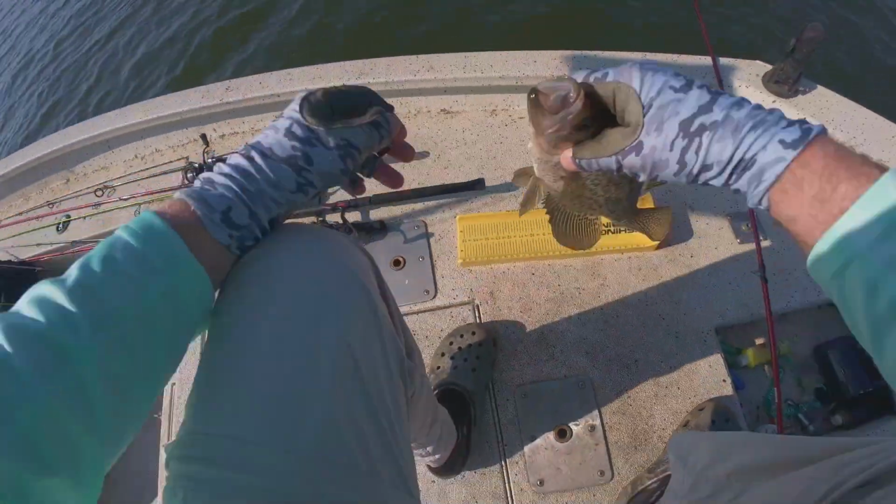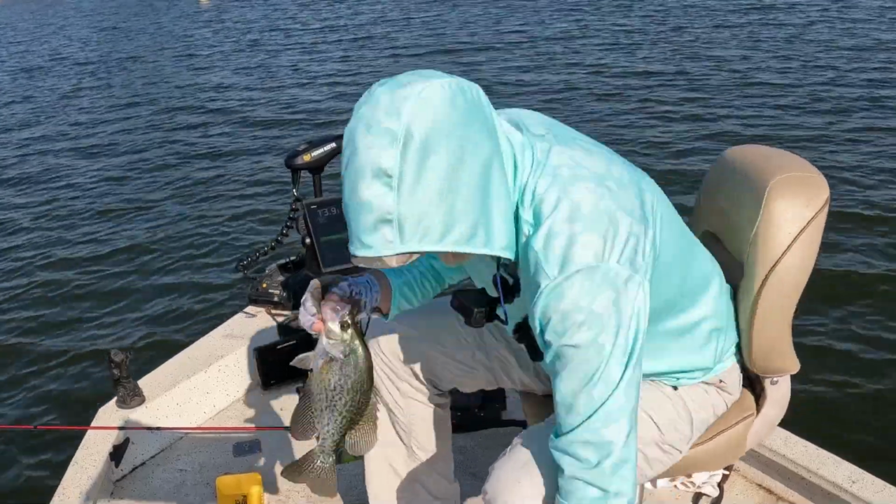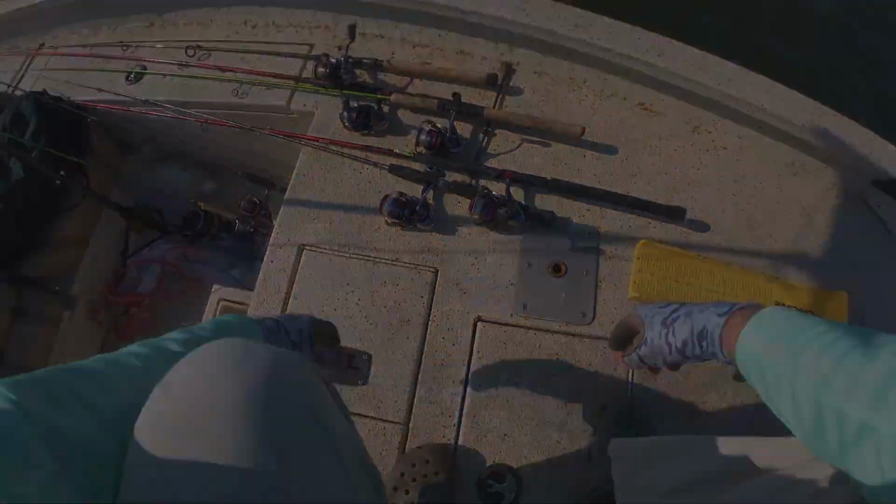Mm, 12 and a quarter. Black crappie. 12 and a quarter.